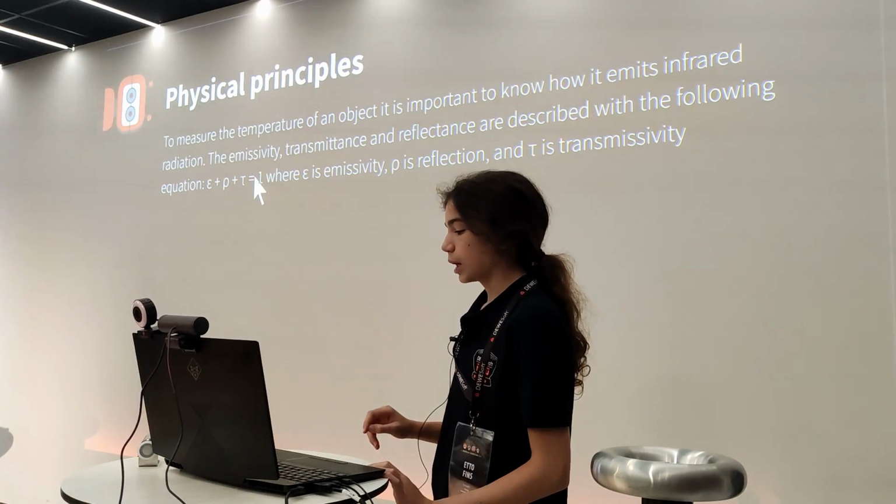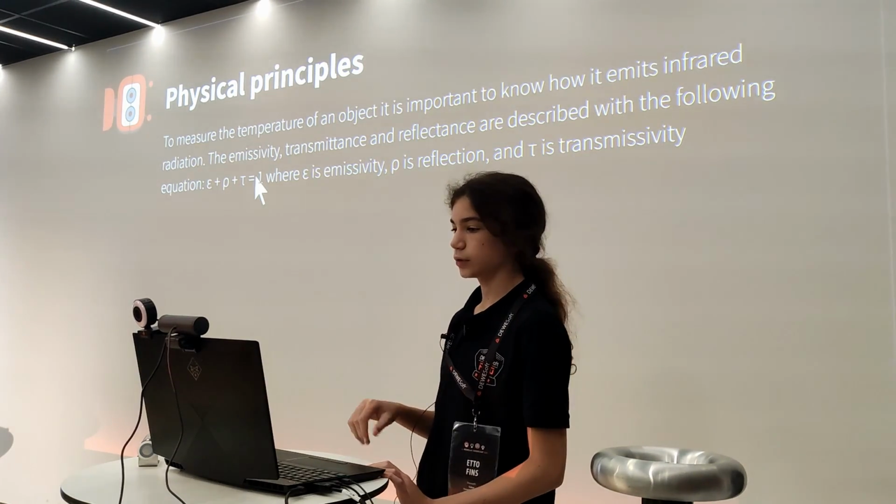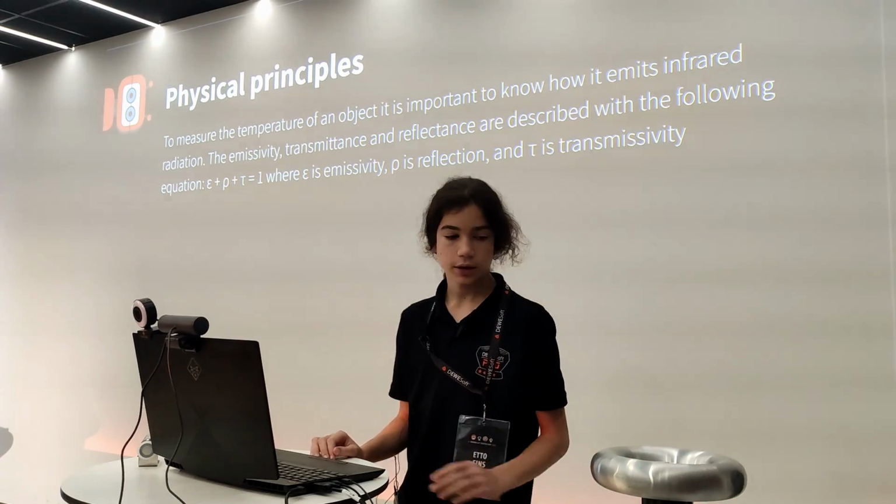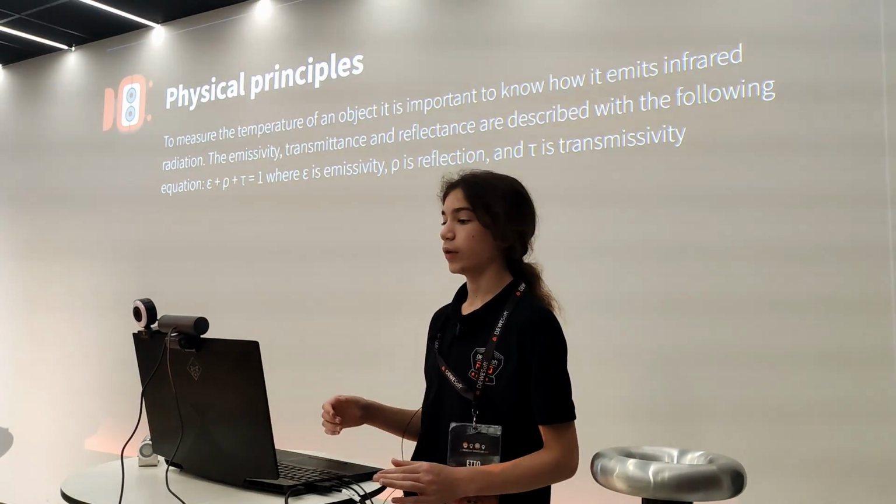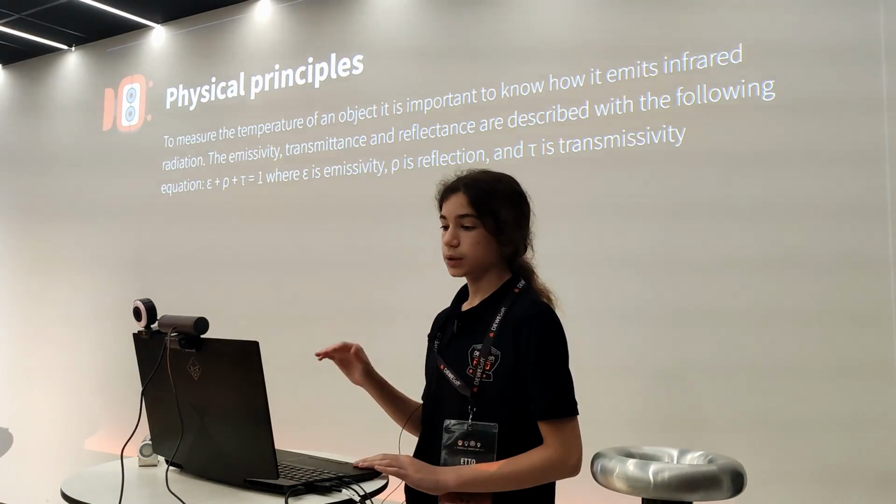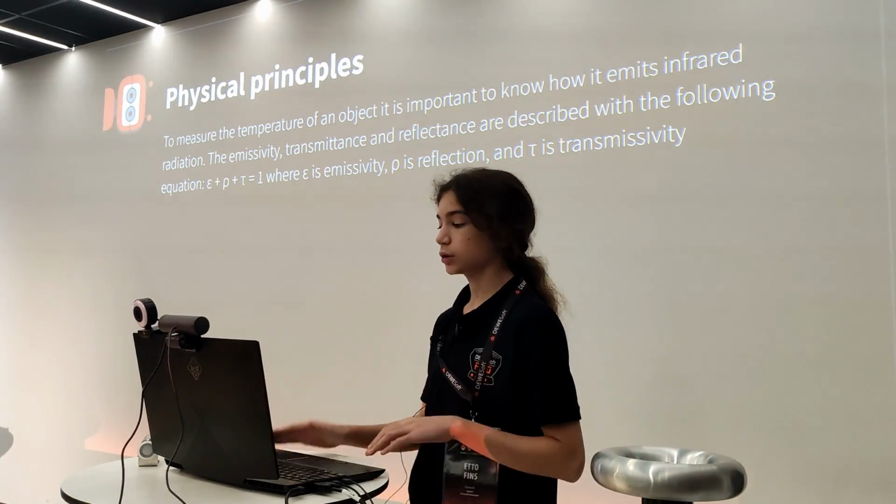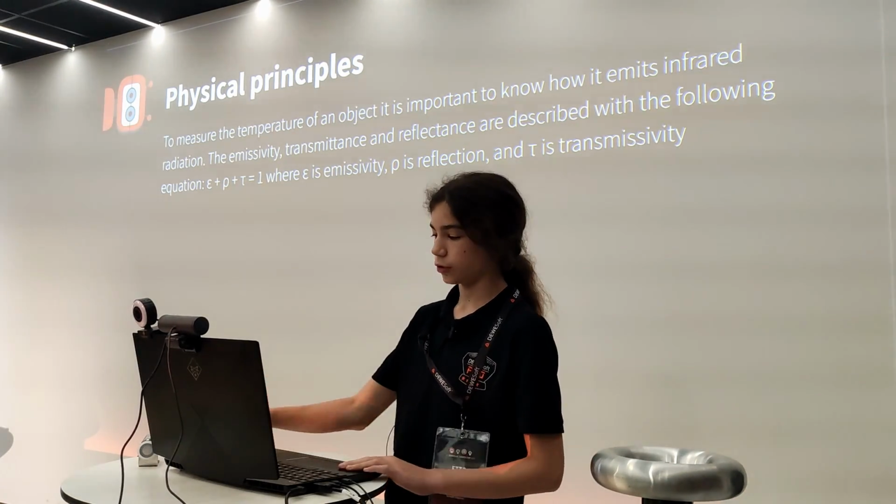1. So if you have an object with an emissivity of 1, then it will have 0 reflectivity and 0 transmissivity. Whilst if you have an object that is, for example, made of metal, it will have a high reflectivity and so a very low emissivity. Having a high emissivity makes the temperature measurement much simpler, and based on the emissivity, you could get some wrong results with the thermal camera.